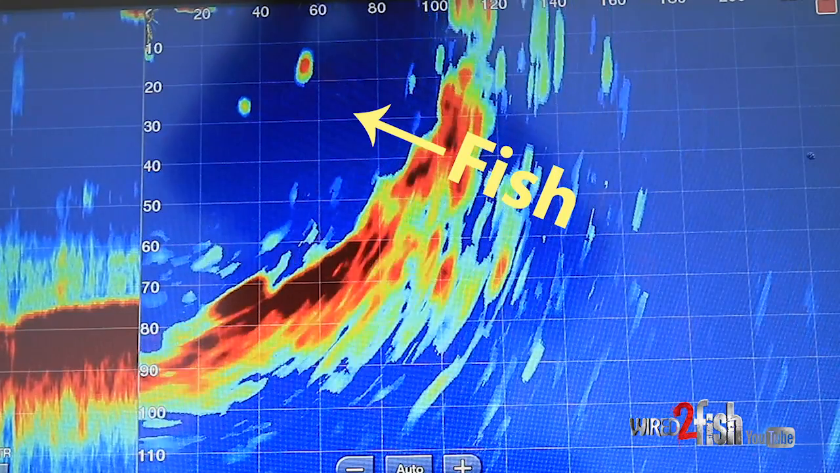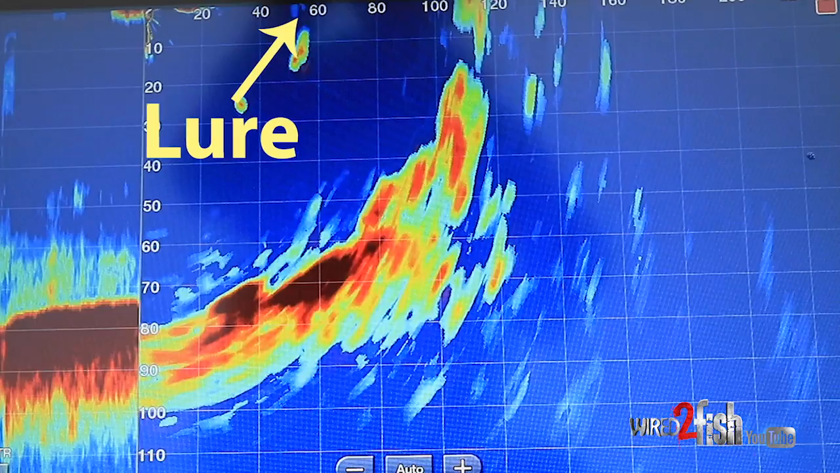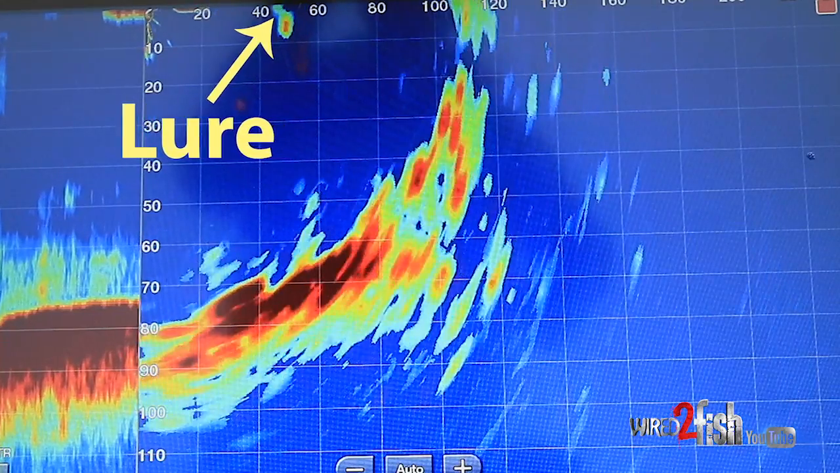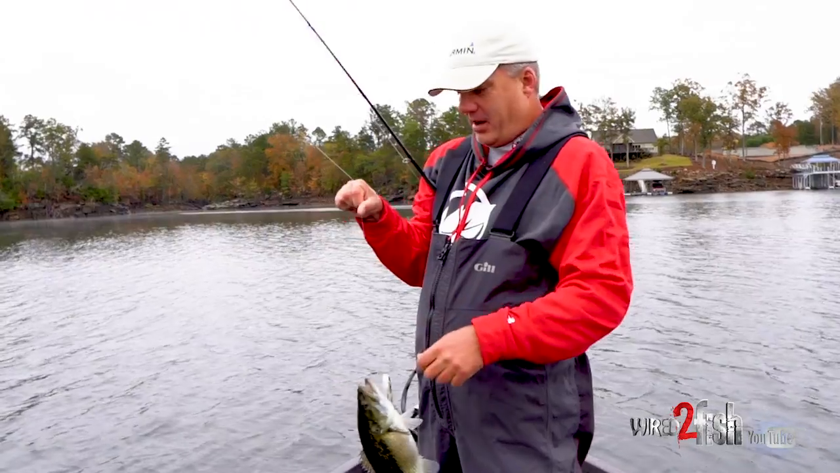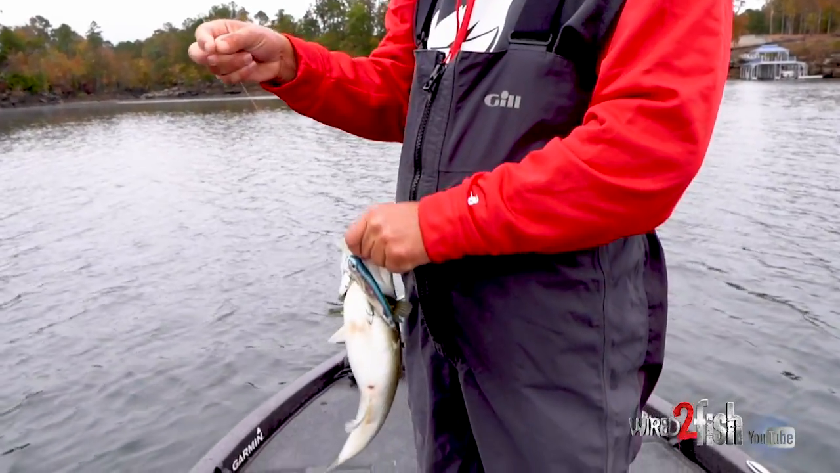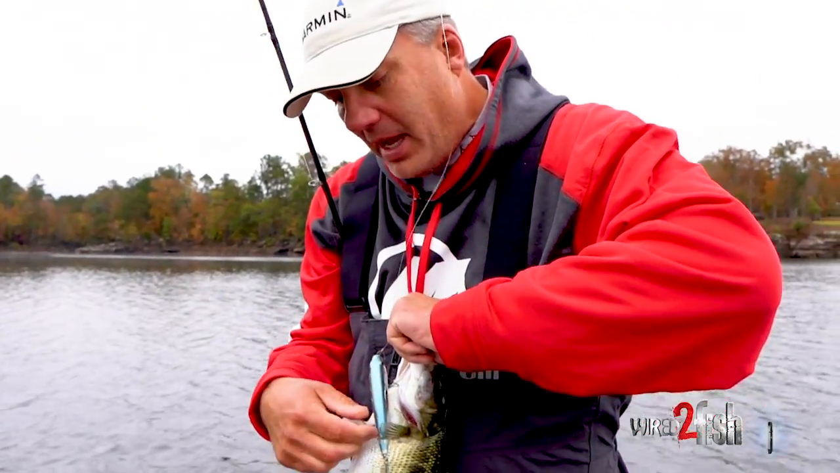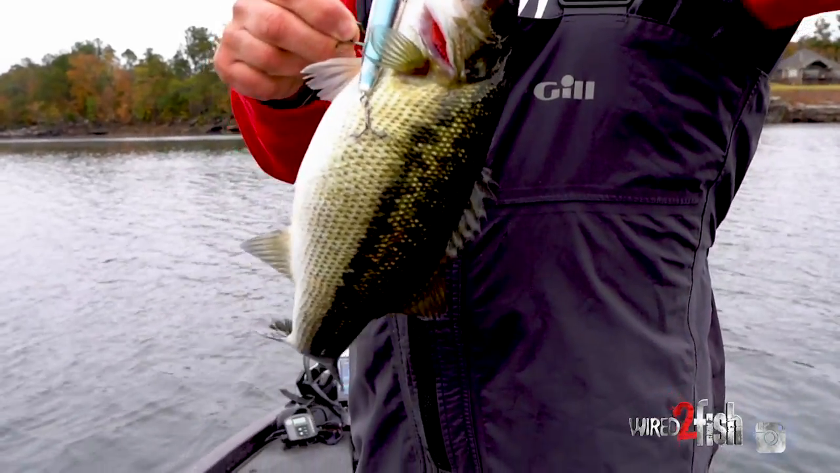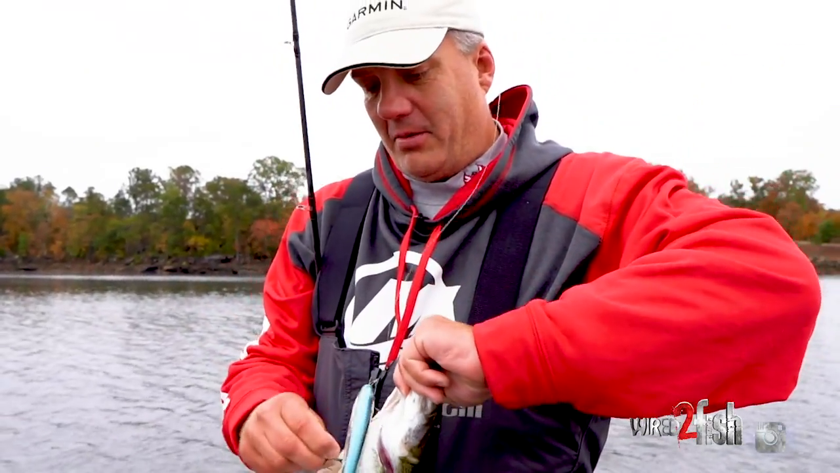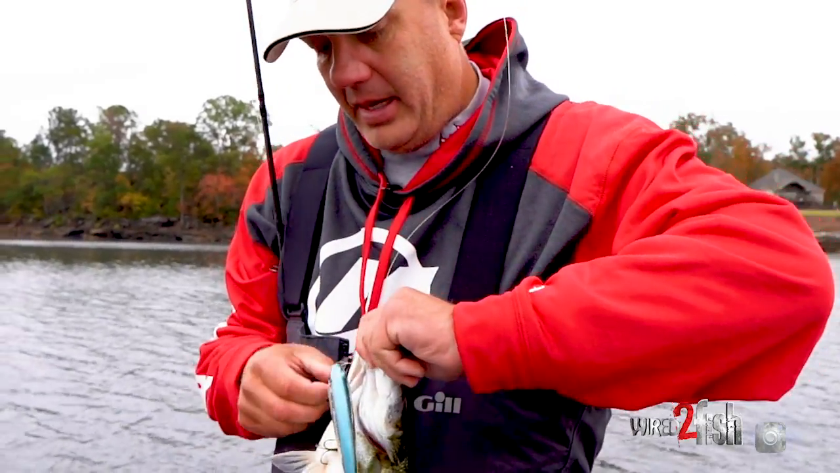I saw one, but by the time my bait got there, there were 3 or 4, and it winds up being pretty decent. But it always helps when you see one fish. Sometimes you get him to bite, but if you get 4 or 5, a little competition, it seems like they always bite, but that was perfect. He ate it too.